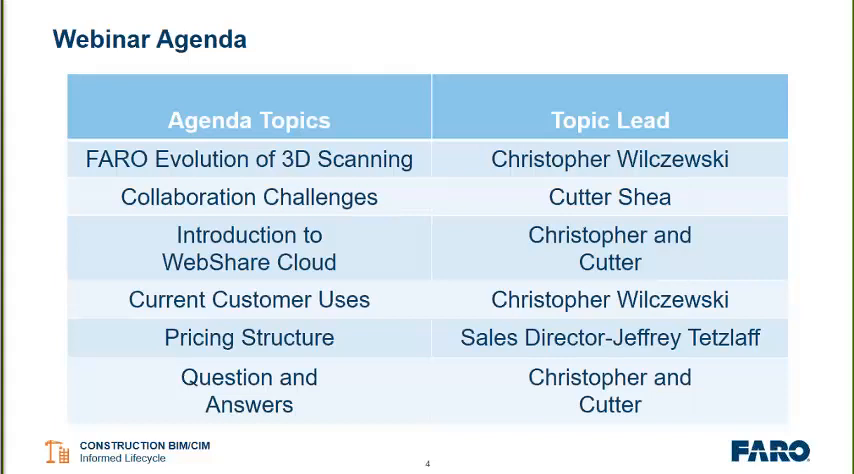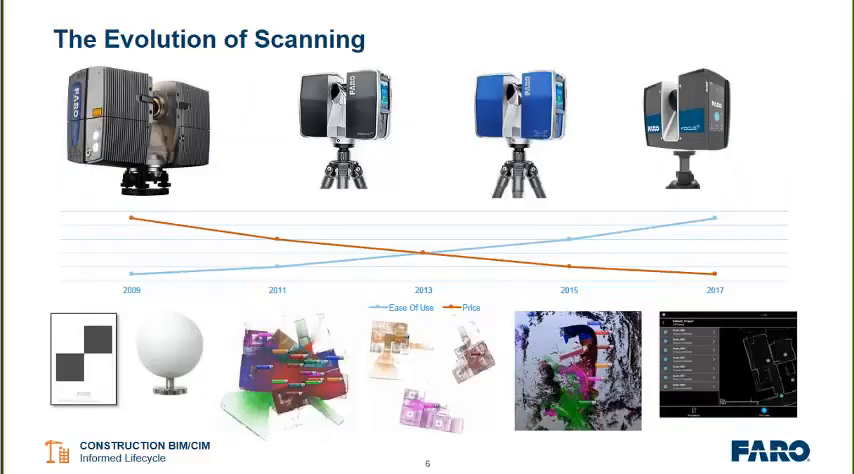As I mentioned, I want to give a little bit of an introduction to scanning for some of our newcomers. You can see the top row shows how our hardware has progressed over the years. The bottom highlights how the capabilities of our Scene software and how automated the registration process has improved.